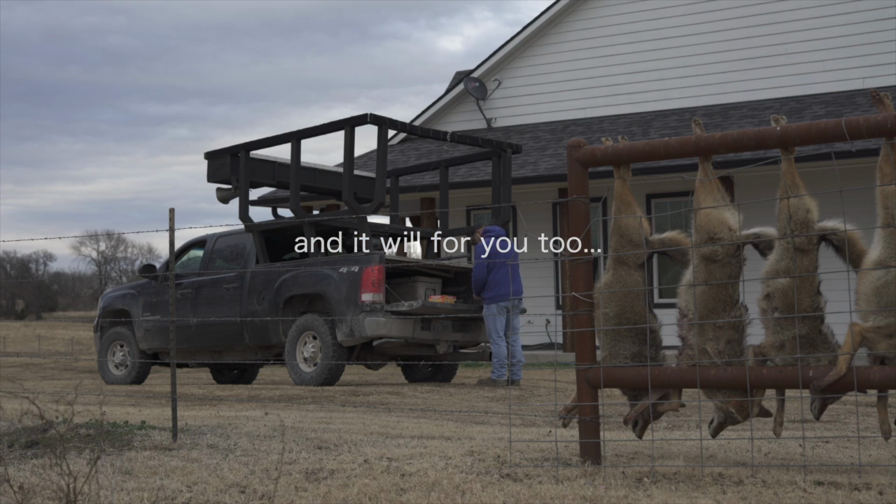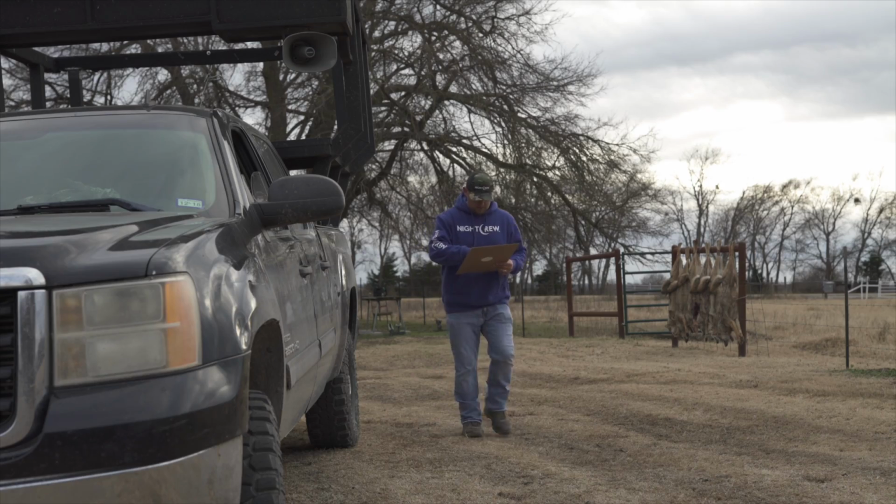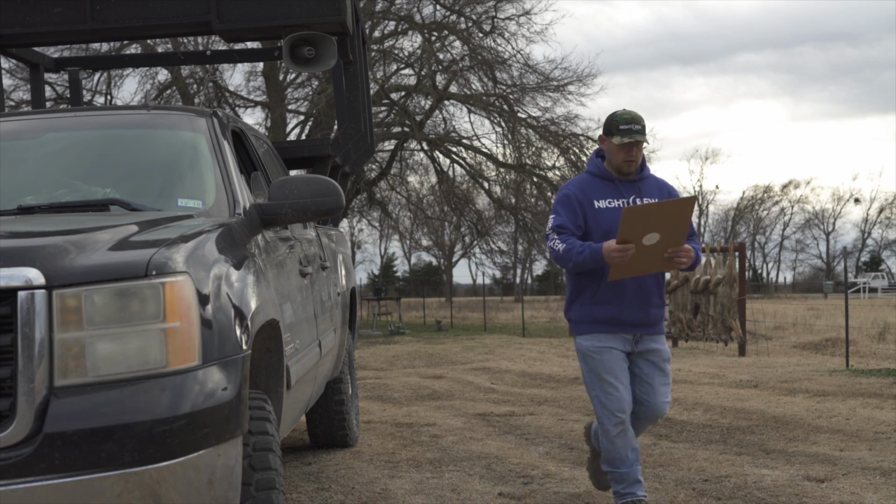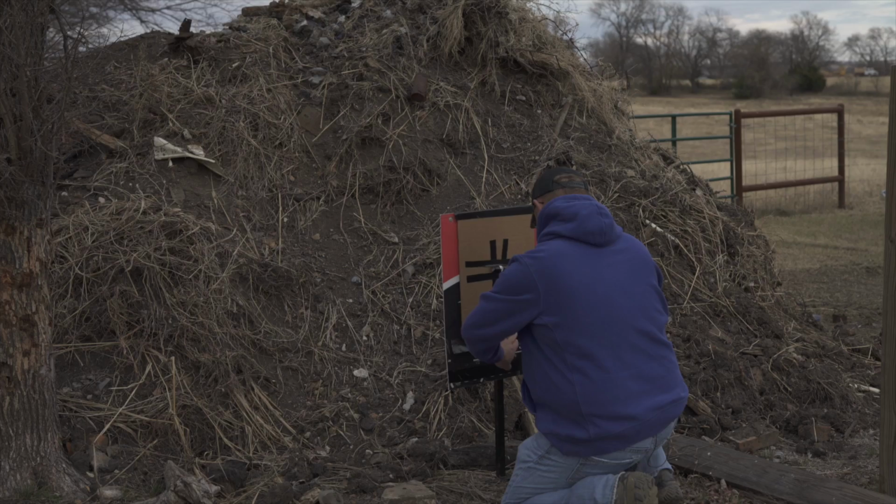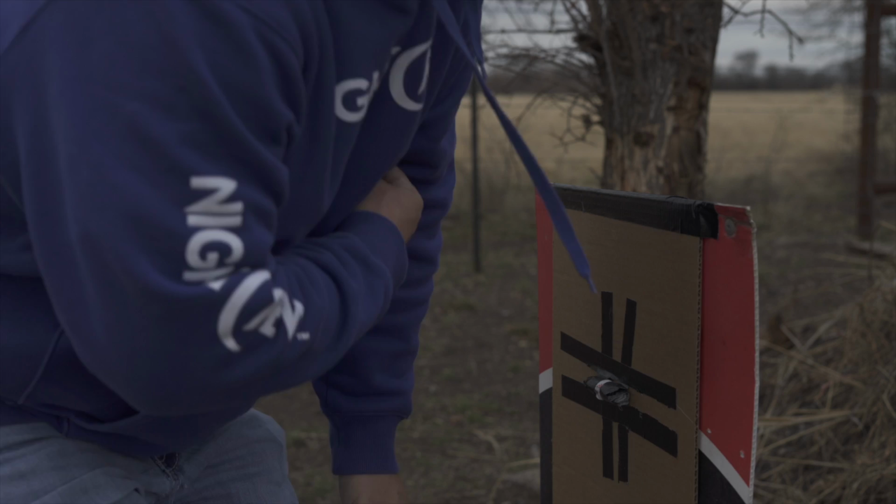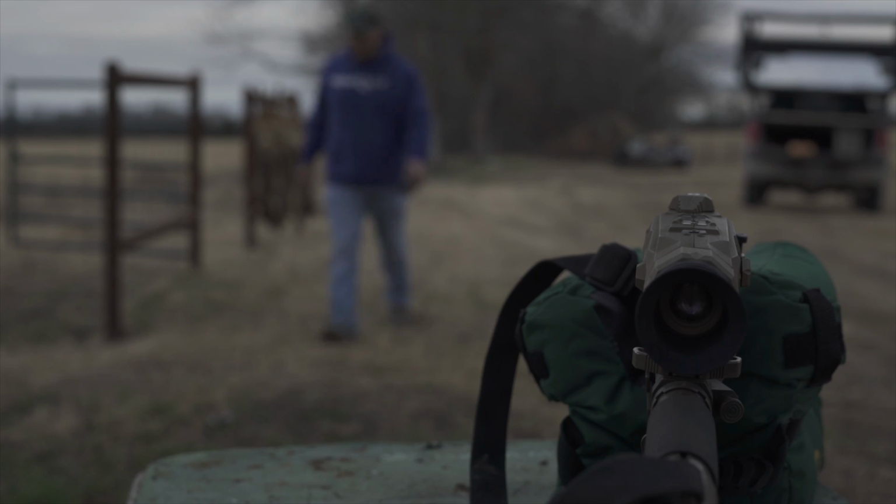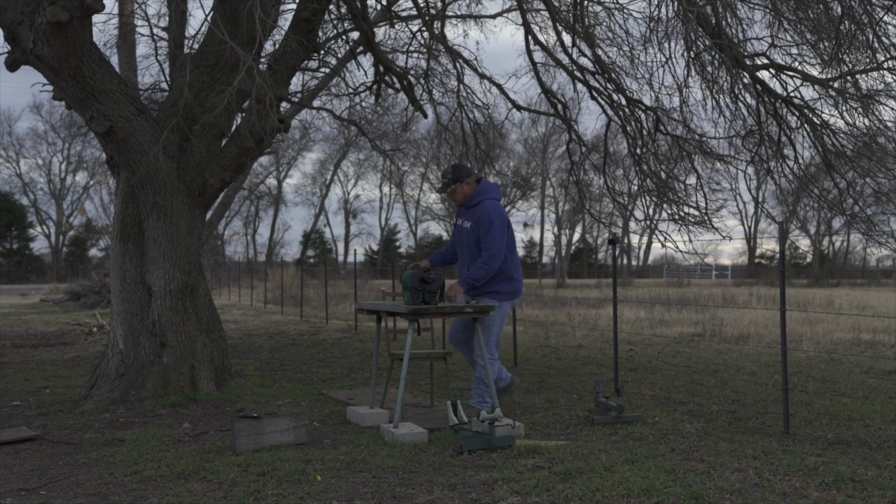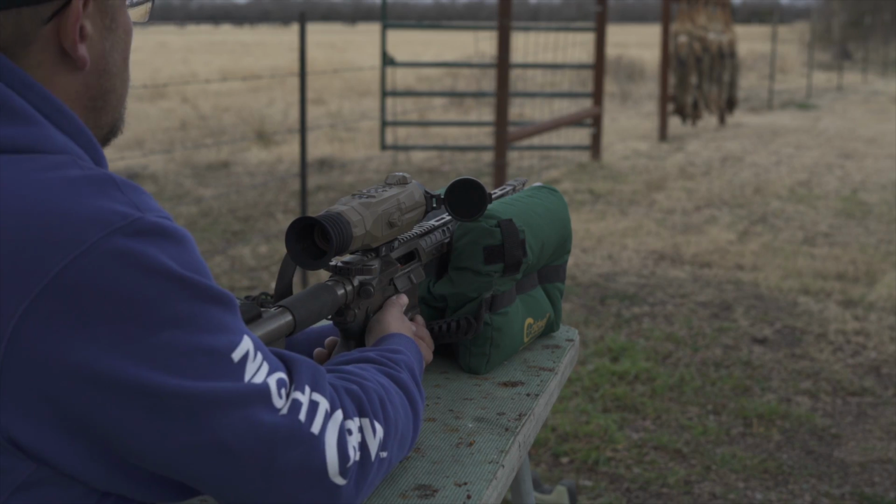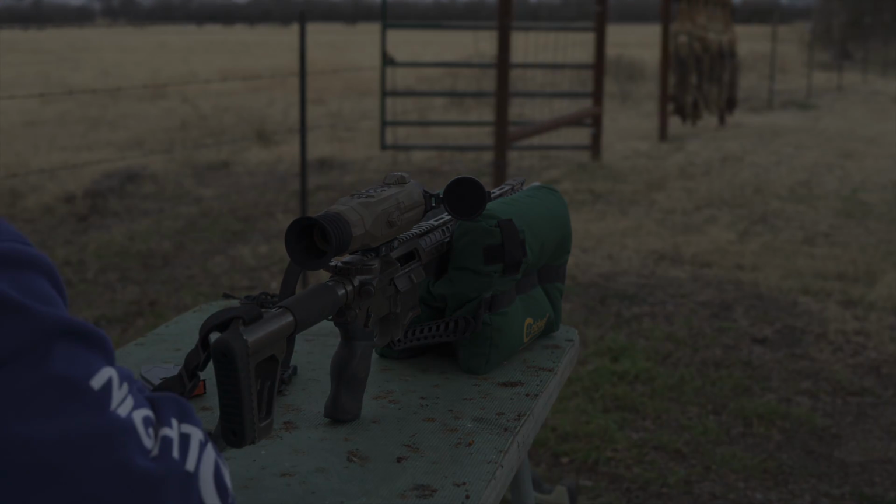I was introduced to iRay a few months back by a friend, and he told me I've got to check out this new scope. Well, being skeptical yet optimistic, I figured what the heck, what have I got to lose? So I met up with him just to see for myself if the hype he was putting into this thing was really legit or not. Well, to my surprise, I will never forget the first time I put my eye up to the RICO, and I knew instantly there was something special about it. It completely blew me away how clear it was.